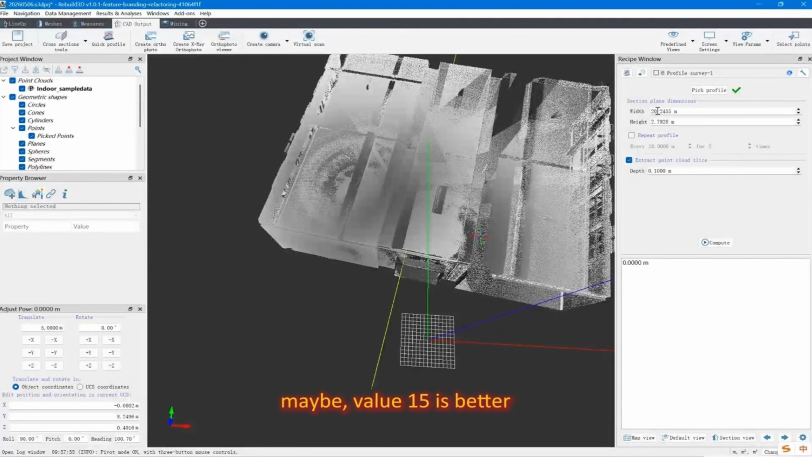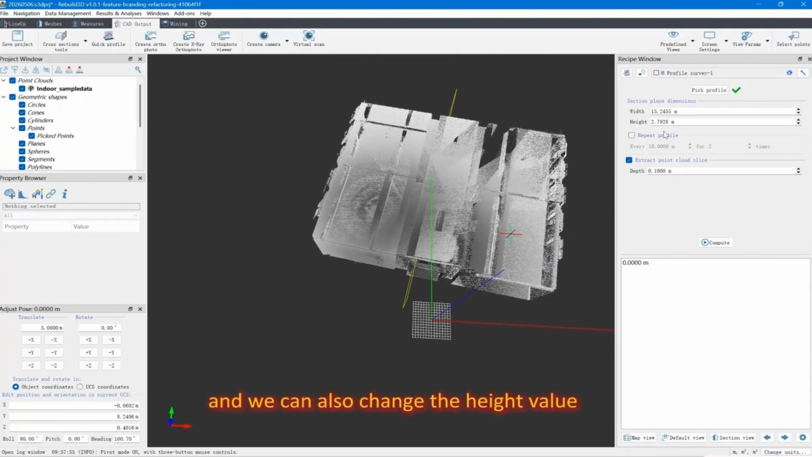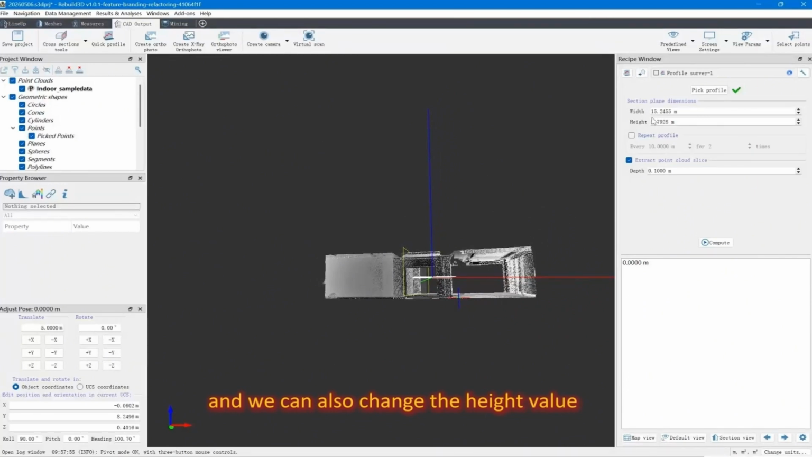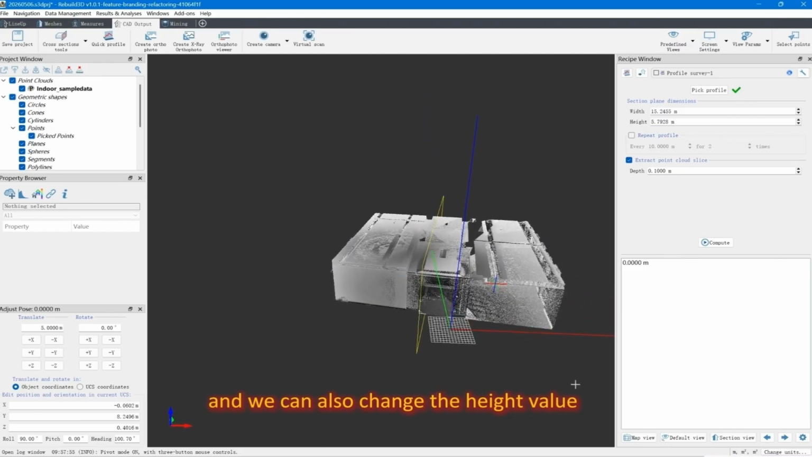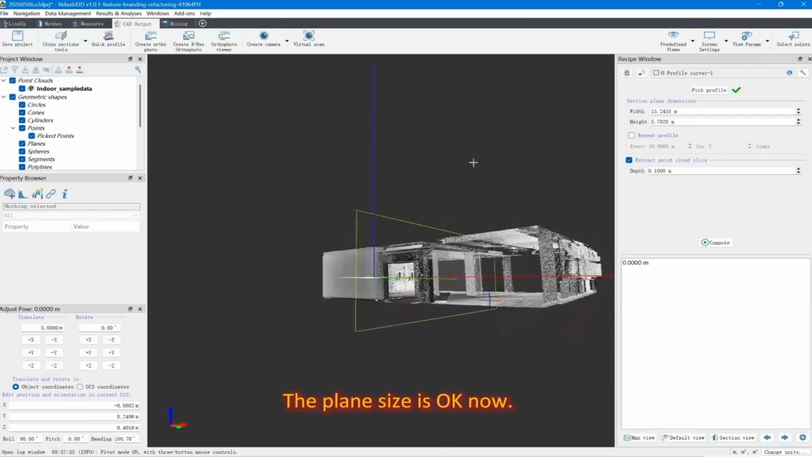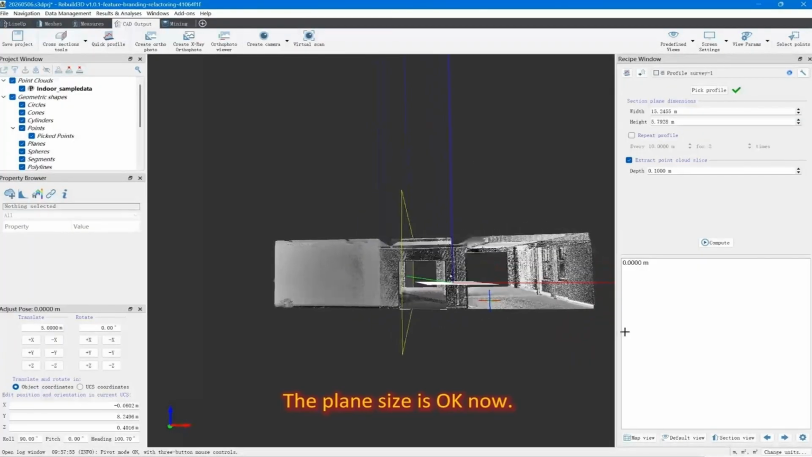Maybe value 15 is better. And we can also change the height value. The plane size is okay now.